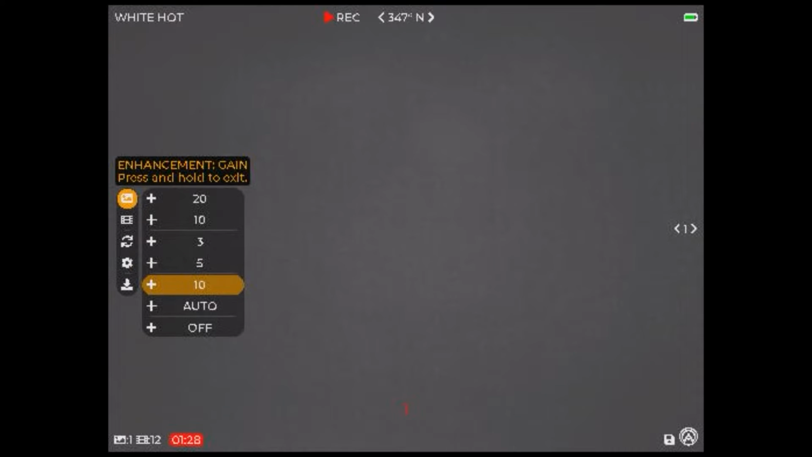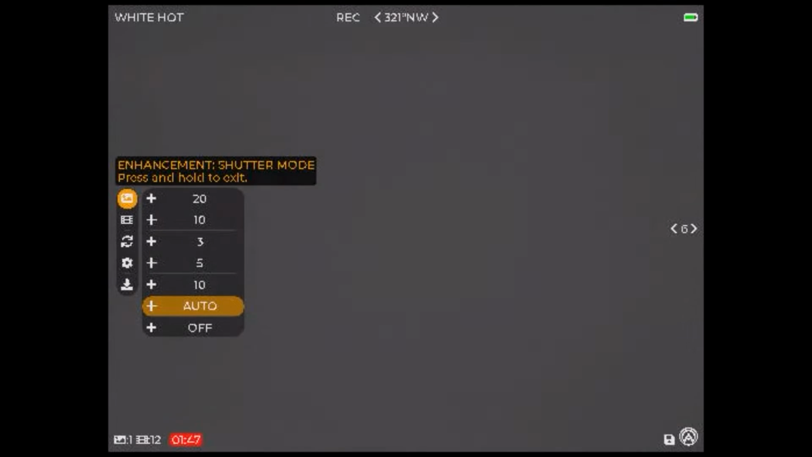Auto for the shutter, so as it kind of saturates the sensor with heat, it'll reset itself, and you can change this to auto. You can see a countdown right now in the middle of the screen. Once it gets to 0, it's gonna reset the shutter, reset the heat on the sensor, and give you a crisper image. I just leave that to auto because it just does it for you. And then you can do picture-in-picture, which gives you a zoomed image as well as the main image itself. Long hold to get out of that.